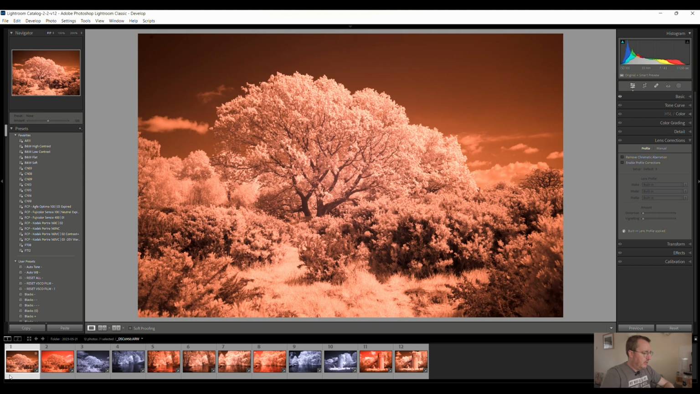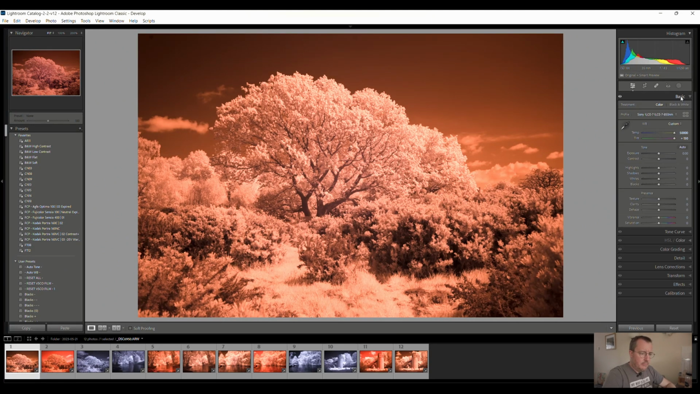So I guess let's process to begin with the 720. So the first thing I want to do, which I'll do with all of these, is set an initial white balance on something fairly neutral. So I'll often just pick a bit of cloud for that, because clouds ideally want to be white.